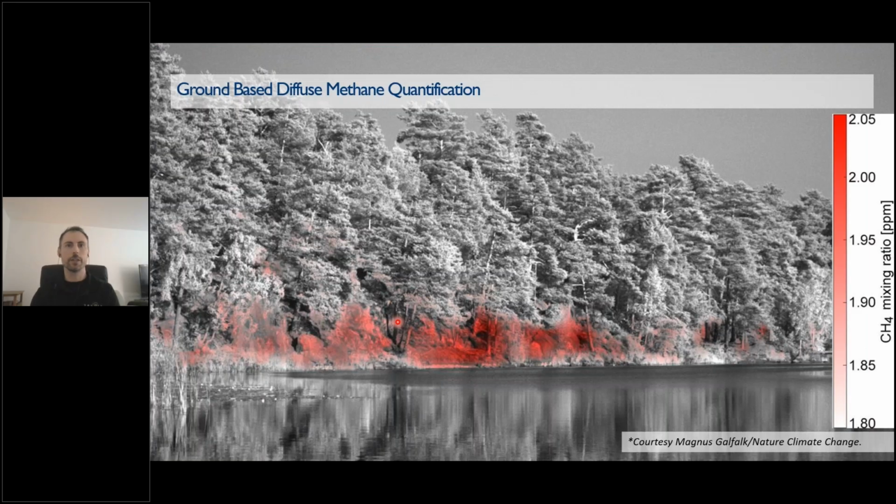Okay, there's a few case studies that we have from Telops with our hyperspectral imaging. This is a hypercam that was used on a tripod at the highest spectral resolution possible with averaging of multiple data cubes, which increase the signal to noise ratio. This involved mapping and quantification of a methane gradient above a very nutrient poor lake.